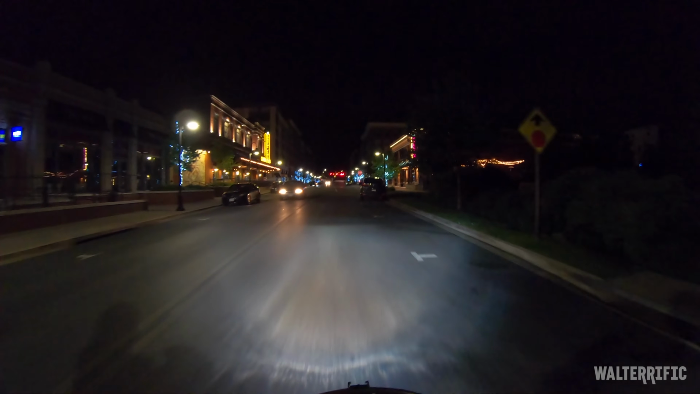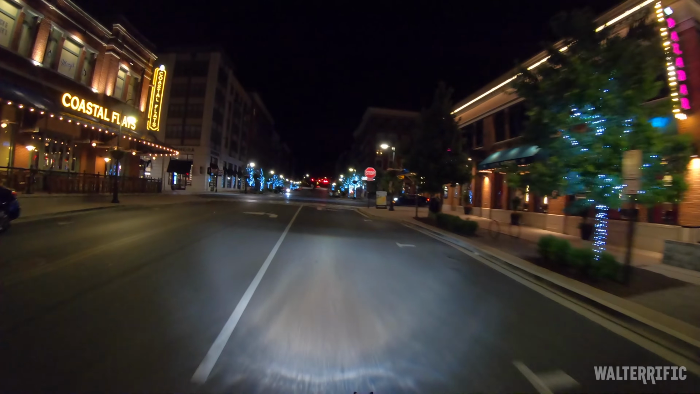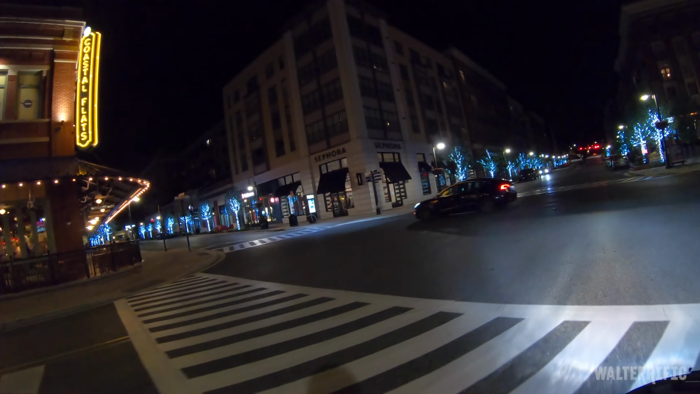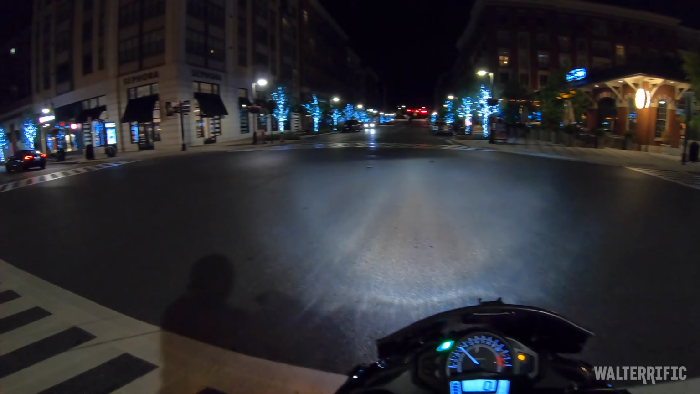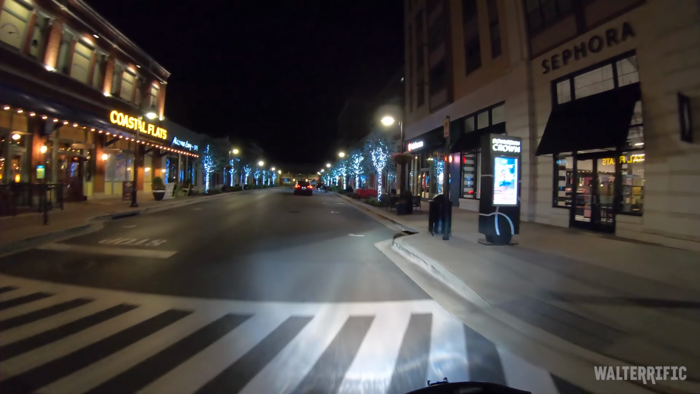I should have ridden earlier to record something, but I really didn't have time. I didn't want to go out when it was 90 plus degrees. I didn't feel like it. I thought I'd rather wait until it's pretty late. And unfortunately for me, oh, Christmas lights. I actually want to go this way. Unfortunately for me, it's pretty late. It's actually not that late. It's only 11 o'clock.